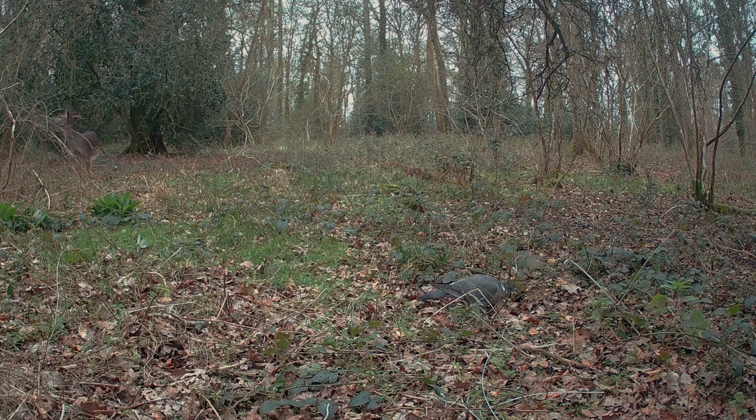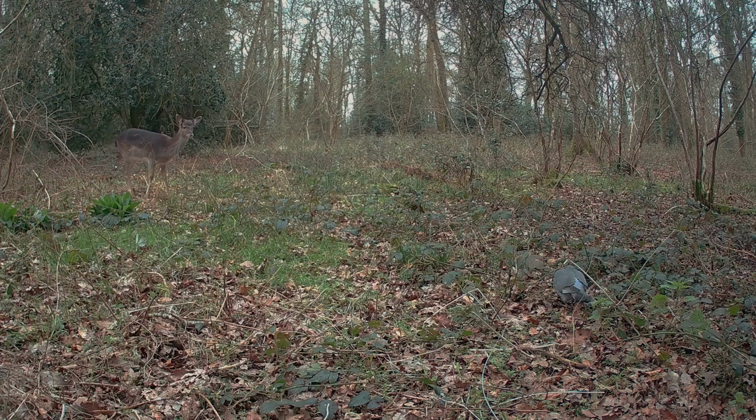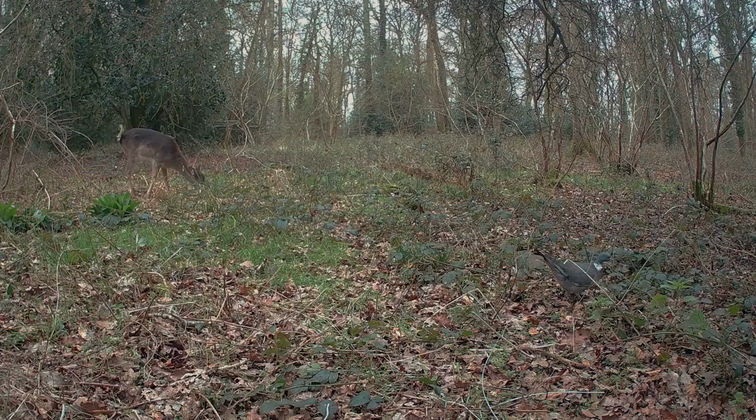So this is one of the rare times that in this woods anyway that we see fallow deer. Instantly we just see singular deer. Very rarely do we see even the smallest of herds.